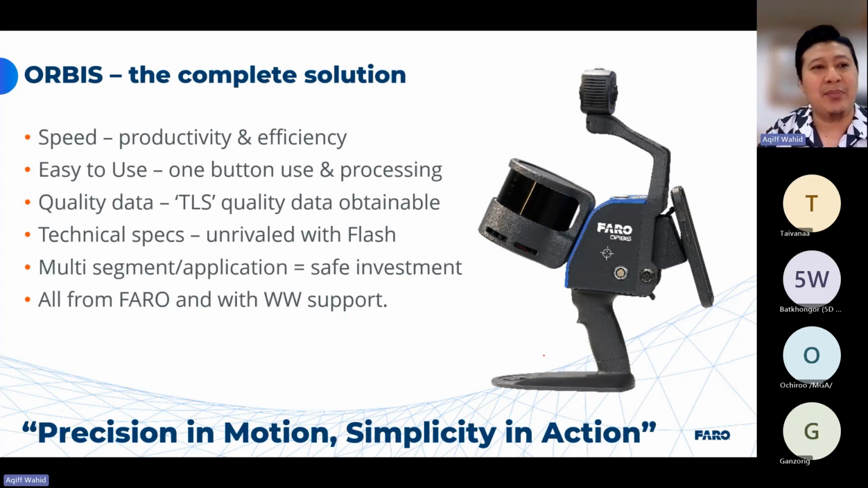So again, just to cap it off, Orbis as the complete solution, we address the speed issue, the productivity and efficiency to capture the data at site. It's very, very easy and simple to use, with only one button and apps to guide us. Application on Android and also iOS. The quality of the data is good enough.